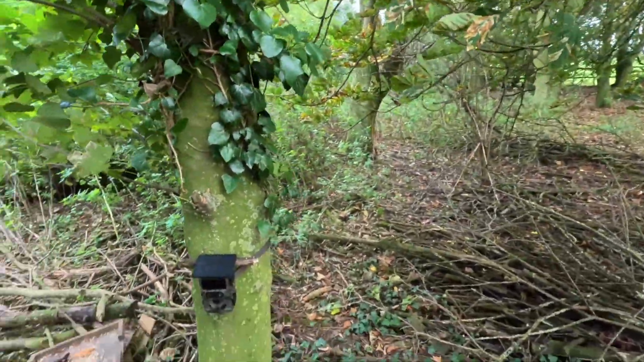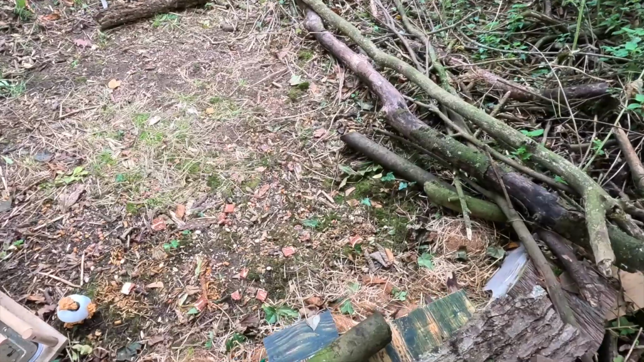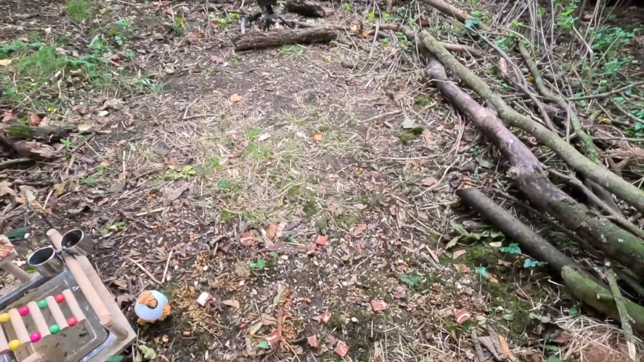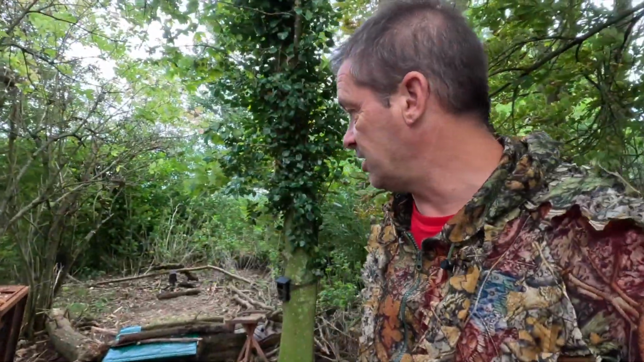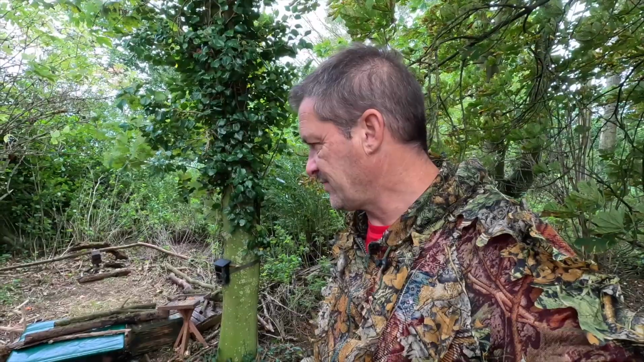So what do you think, guys? Are you happy? Do you think they're going to have a good party? You know how they say you can't see the wood for the trees? You can't see the floor for the food. It's party time. It's like a big foam party down there. Right, I'm going to leave it at that. Are we going to pick these cameras up tomorrow and see what's kicking off? I'll tell you what, I've got a live feed, so if it all kicks off, I'll be back in the morning to pick that up. If not, I'll leave it a few days. But come on, if there's any wildlife within 10 miles of here, why wouldn't they come here tonight?